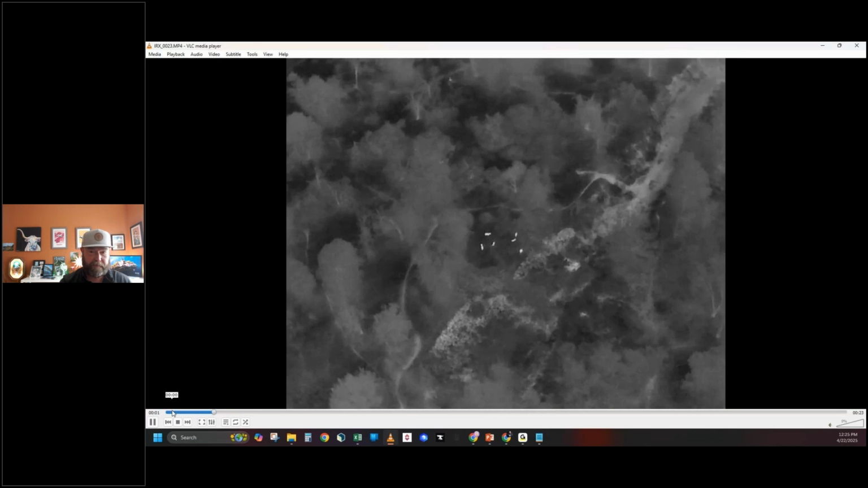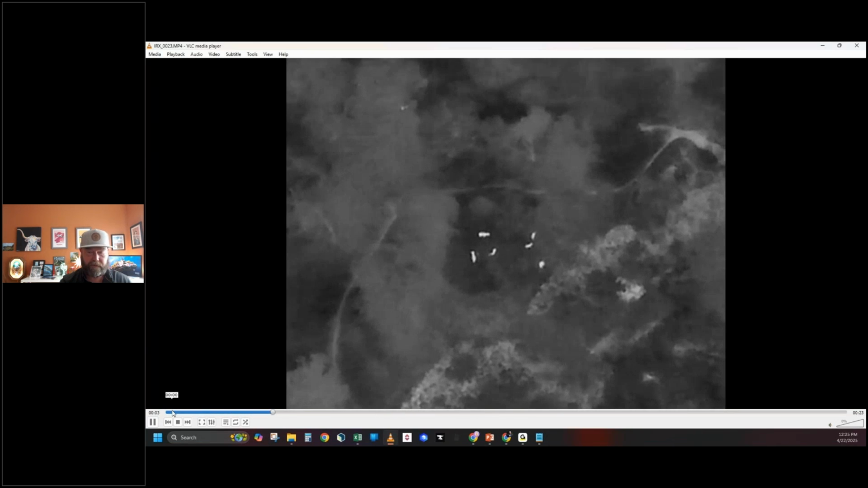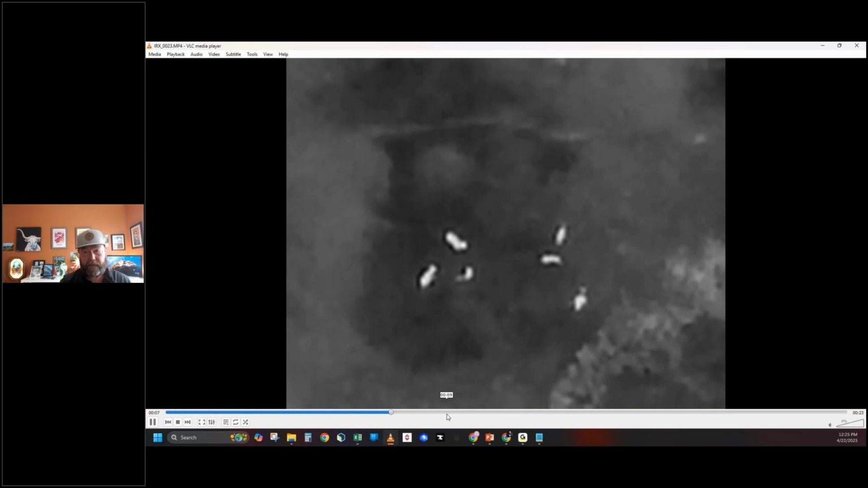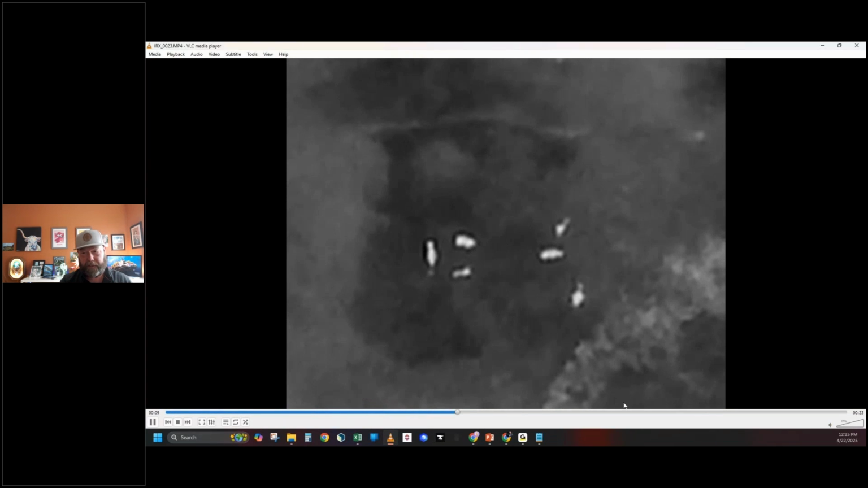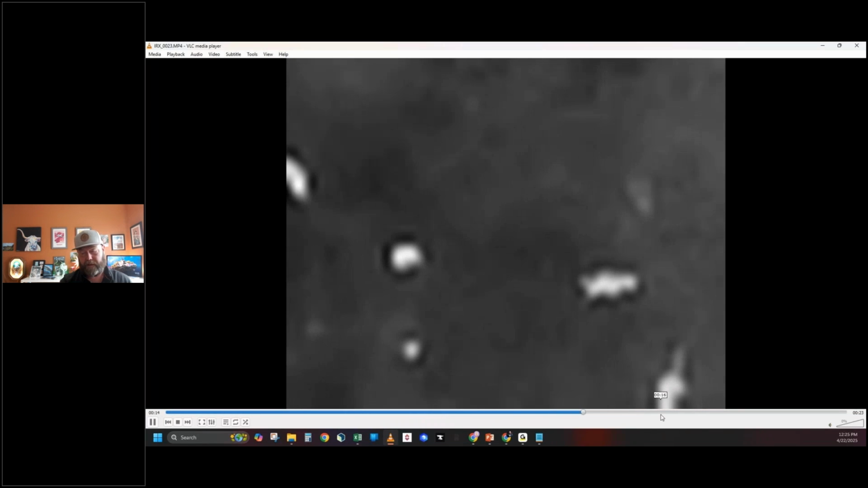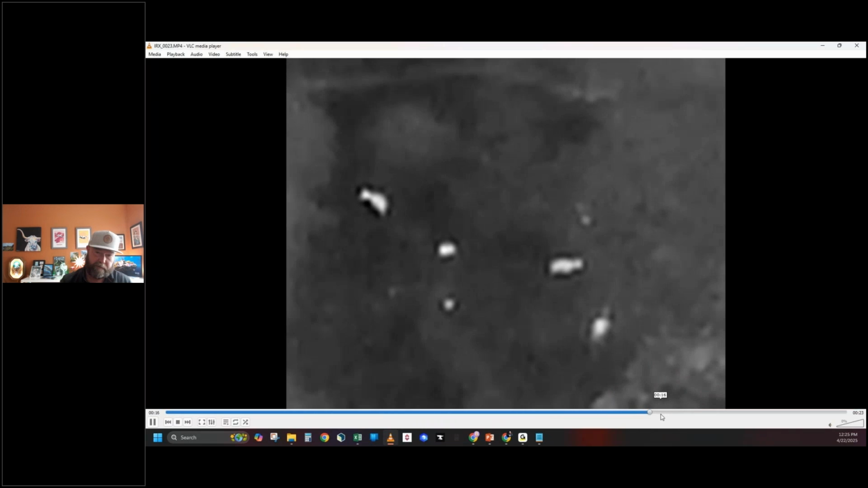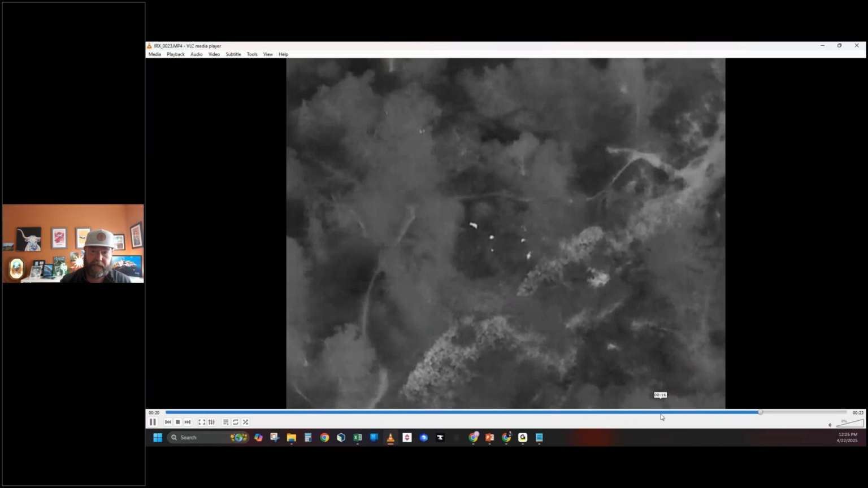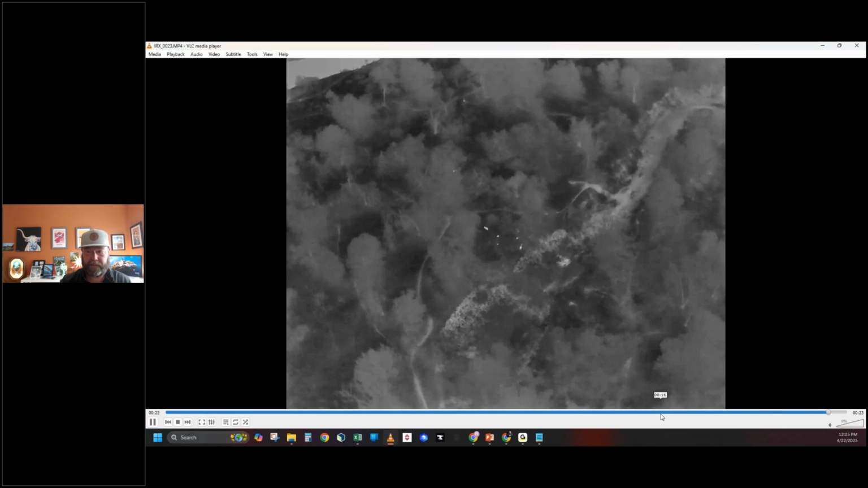So I know that looks a little wonky there, but I'm really high up. I want to say I was about 300 feet, and I'm zooming it in just to kind of see. But I mean, you can see this particular location. I was just kind of amazed at how far away it picks up these animals and through the vegetation. This is in South Austin.